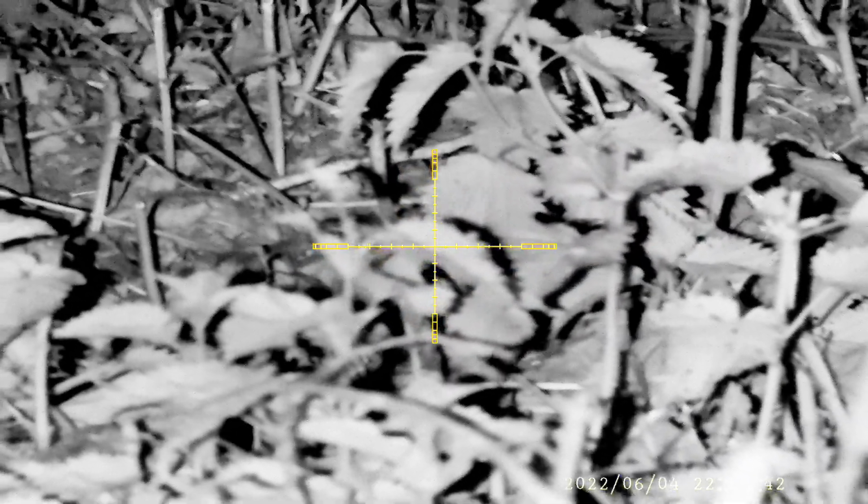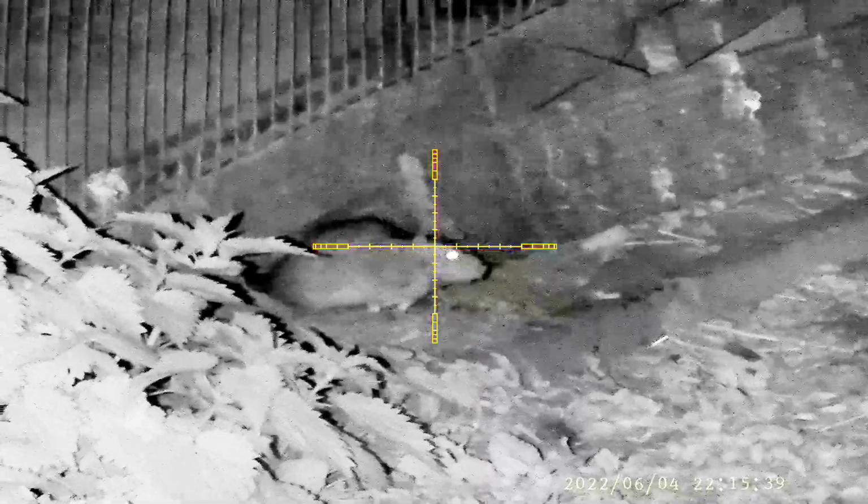Forgot to give that one enough holdover, so clean miss there. Got the holdover spot on that one.